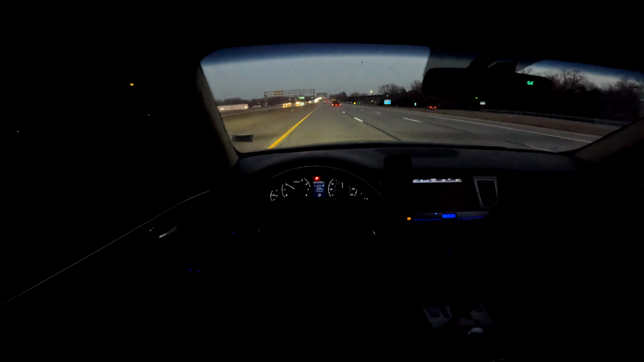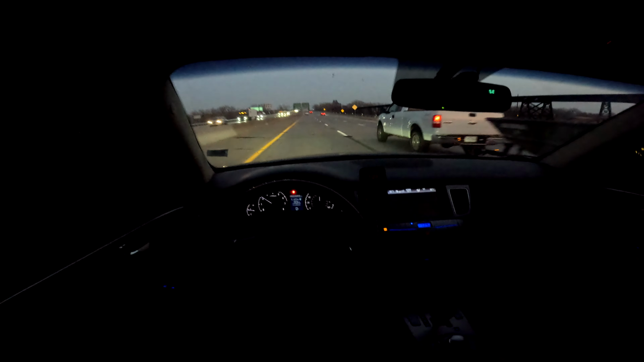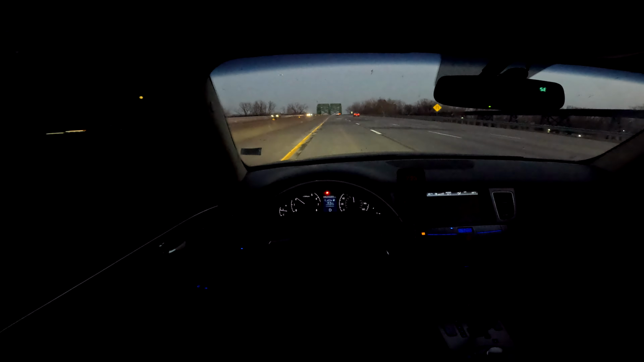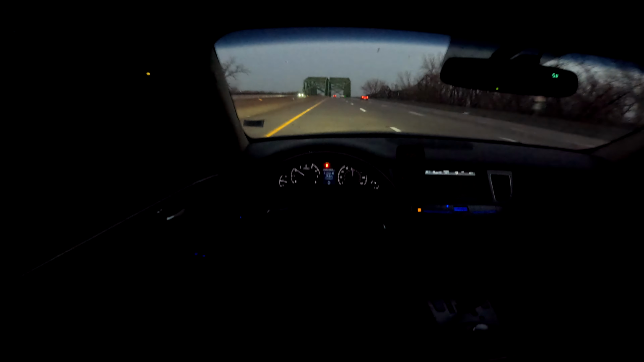Little airplane up there. Thought it was a UFO. You gotta be careful with these chargers, man. It be the police, bro. I'm not trying to mess with the police. I am gravy.